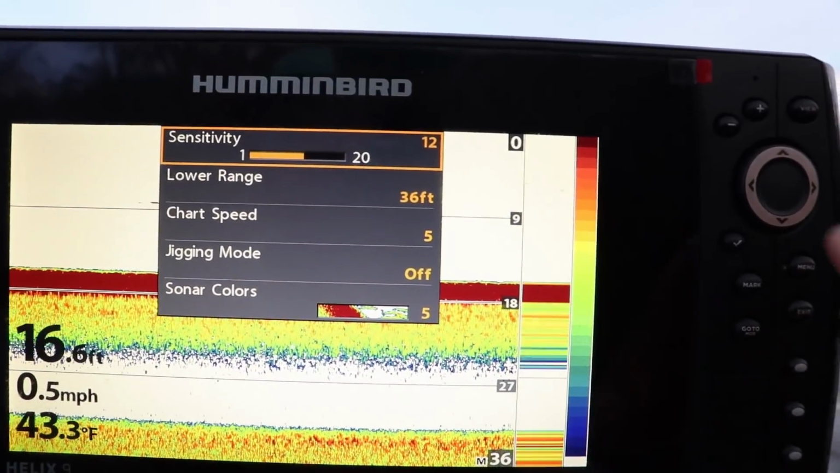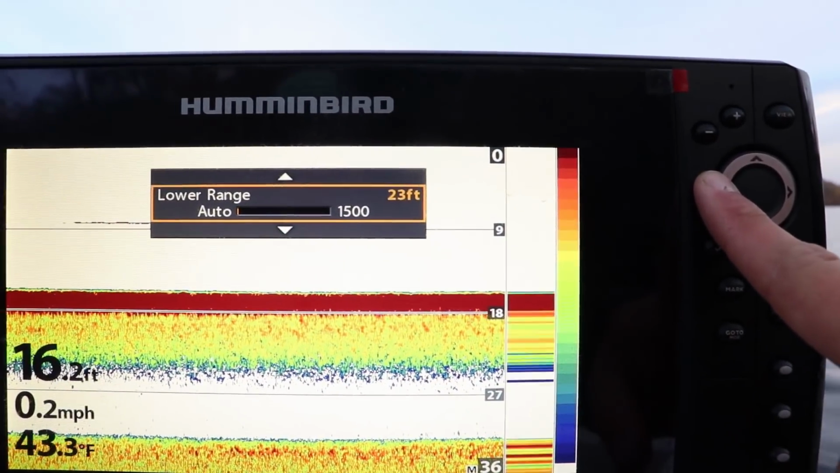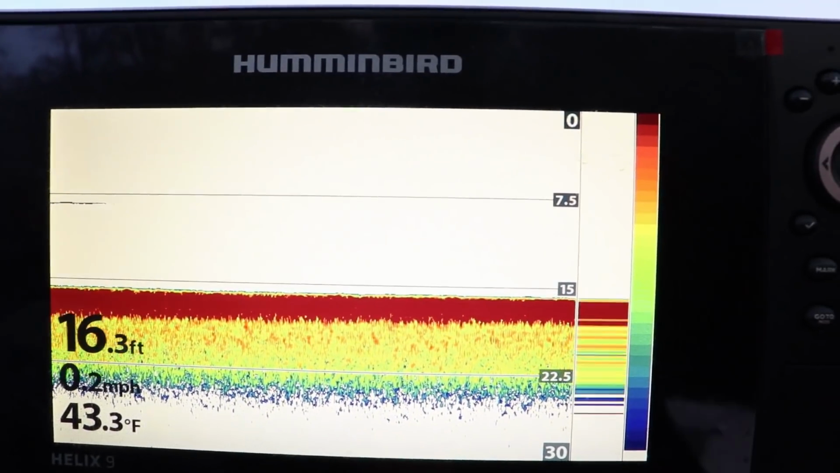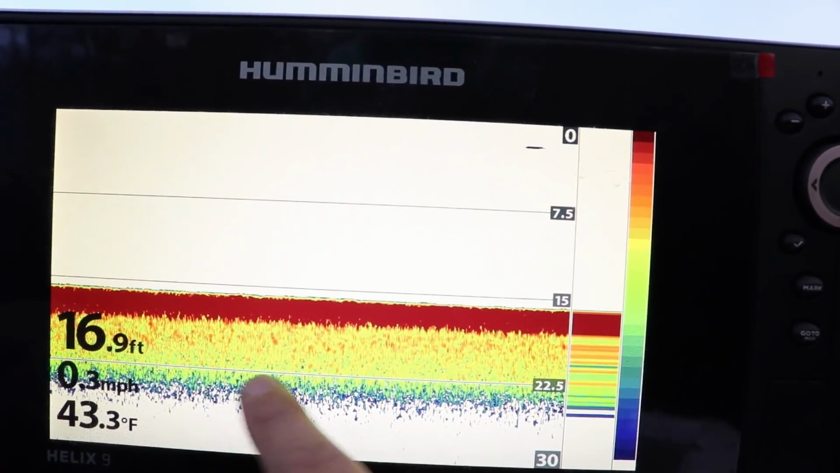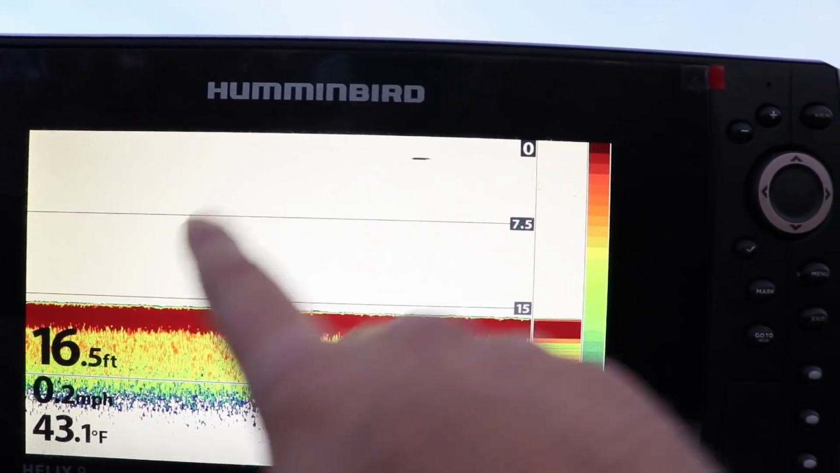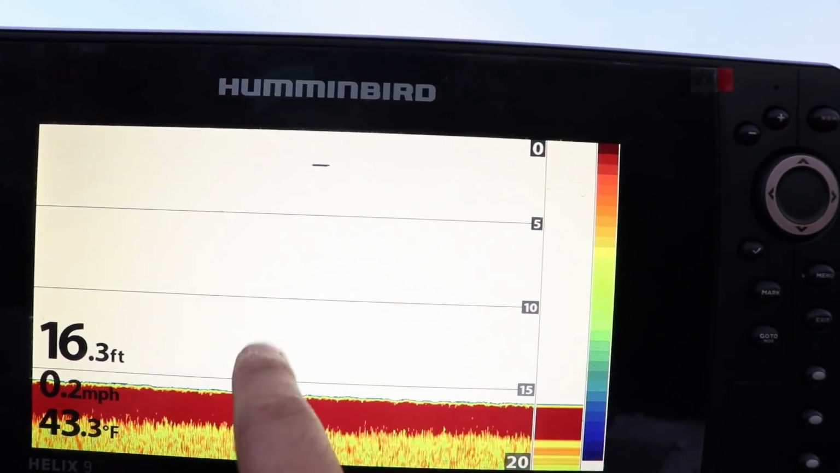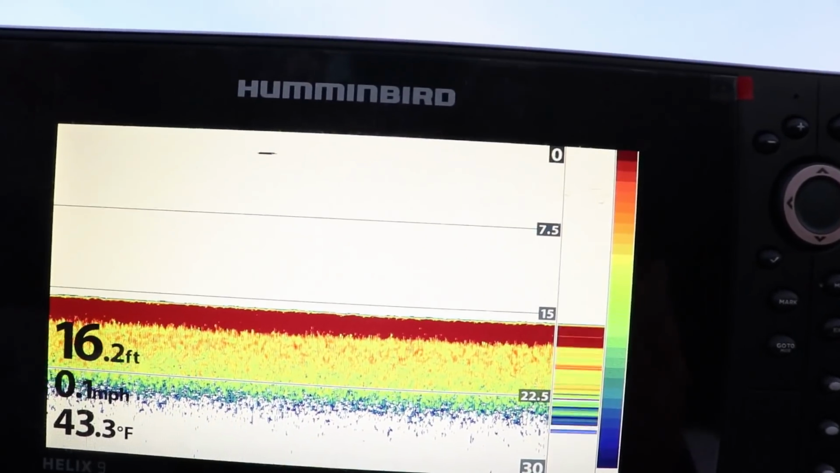The next thing you're going to do is always adjust your lower range. Never have it on auto. The reason you never have it on auto, like it is right here, is because when you're fishing in deeper water, let's say I go out and I'm fishing in 40 feet of water, this picture is actually going to show me the 40 foot water bottom, but it's going to give less pixels to a smaller area of water, just like having a wider cone angle is forcing all the pixels into a smaller area. And some images won't show up.